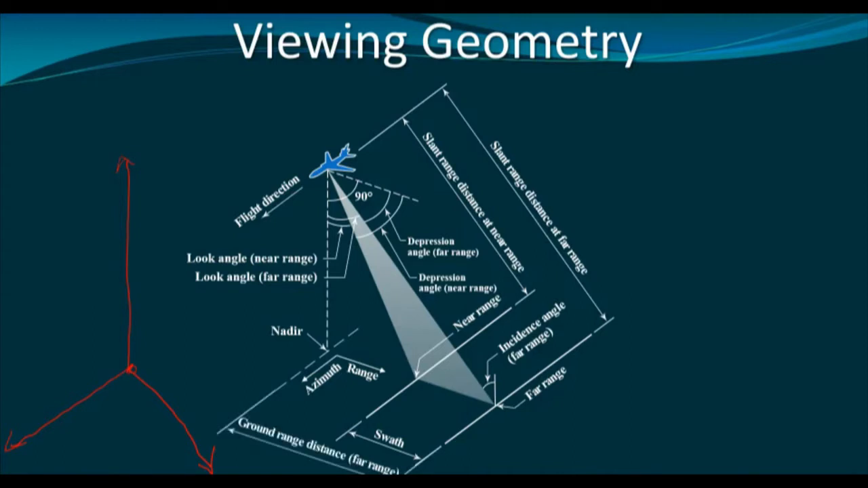This is called ground range distance. It is at far range, and similarly ground range distance at the near range. Several intermediate ground range distances will also be there.